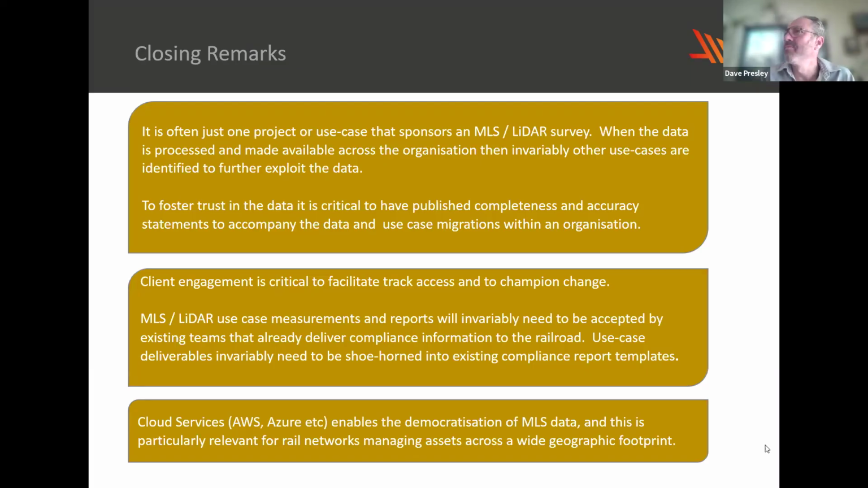I've mentioned Excel several times. We know that ultimately the people that are going to be using the results of an MLS survey are probably coming off doing that work in an existing way, and it's almost always a requirement that the results from an MLS survey are shoehorned into a reporting template that already exists. This just helps customers compare different measurements across campaigns and epochs, but it also helps change in that the reports look the same. It's just that the source of the information is now coming from an MLS point cloud rather than from a manual inspection.